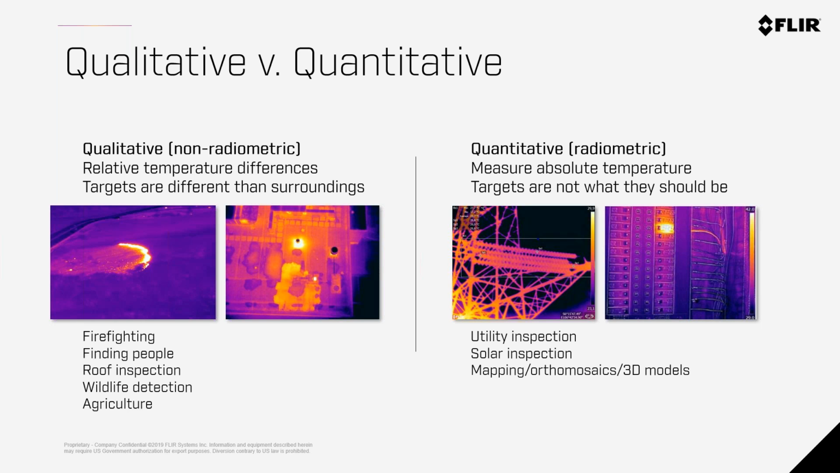The opposite is going to be quantitative, which means the radiometric cameras. They are measuring the absolute temperature of that subject. This matters in your mission when, and I'm going to use Fahrenheit because it makes more sense to me, I apologize, a component on a power pole at 150 degrees Fahrenheit could be normal. But if I measure it and it says it's 185 degrees Fahrenheit, I know there's a problem. So if I need to know the actual temperature of that component to know whether I should send up a technician or not, I need to use a radiometric camera to take that temperature data, to be able to put in all the inputs like emissivity, background temperature, humidity, and all the atmospherics, and get a temperature reading that I can trust.